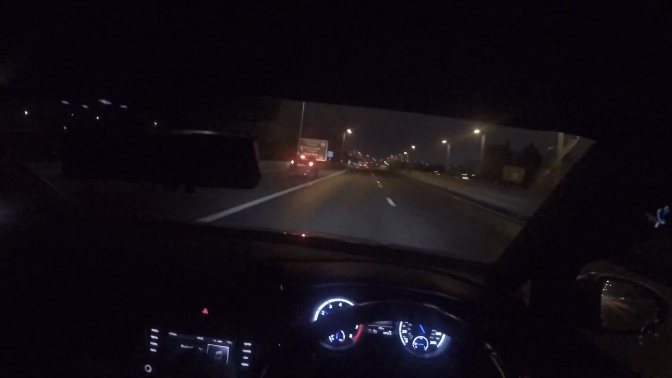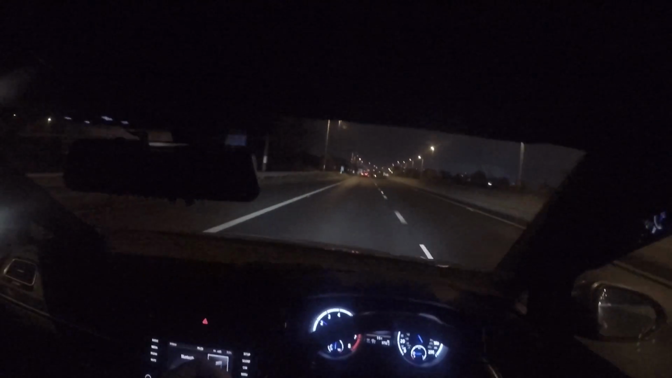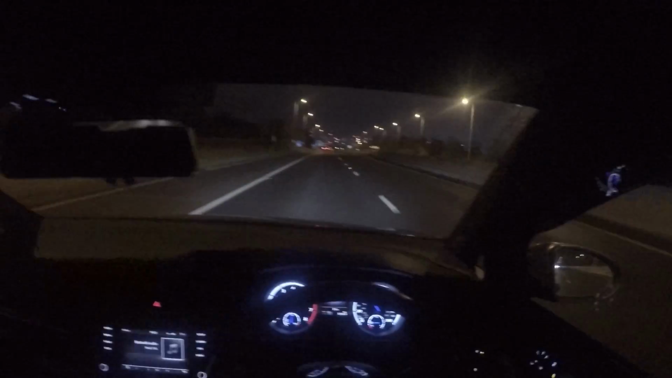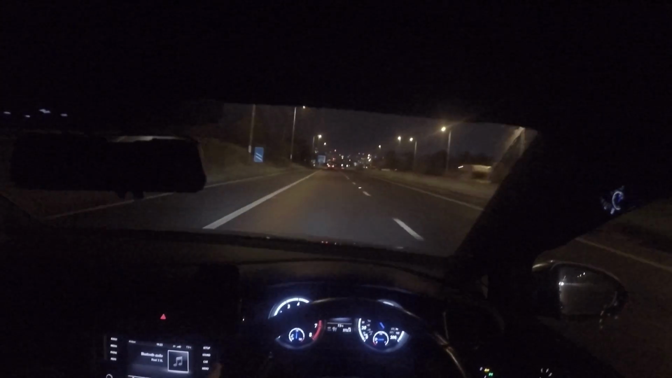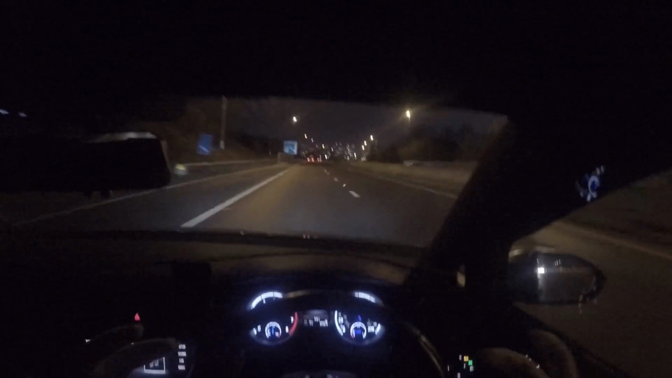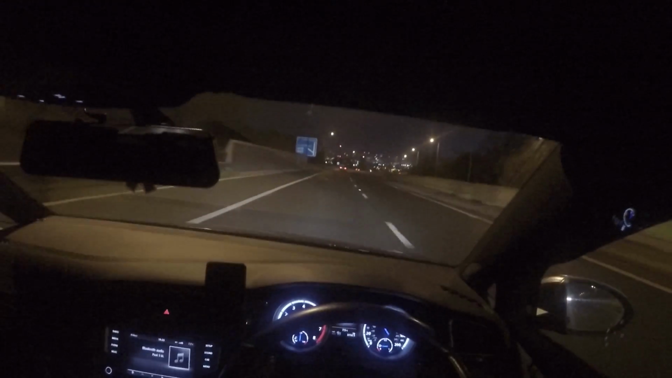Now I can't remember off the top of my head what the GPF is, but it's another filter very similar to the diesel particulate filter that you get on diesel cars, and it's sort of strangling the car a little bit.